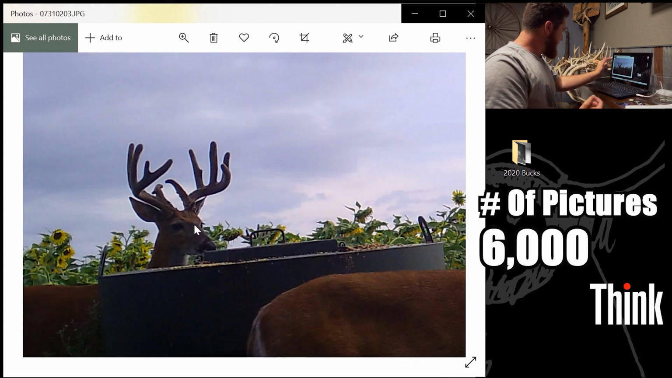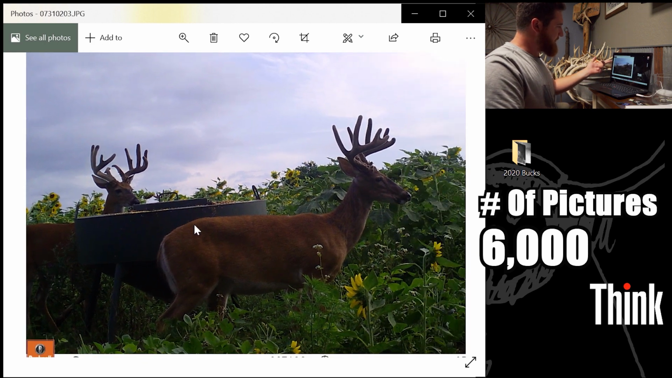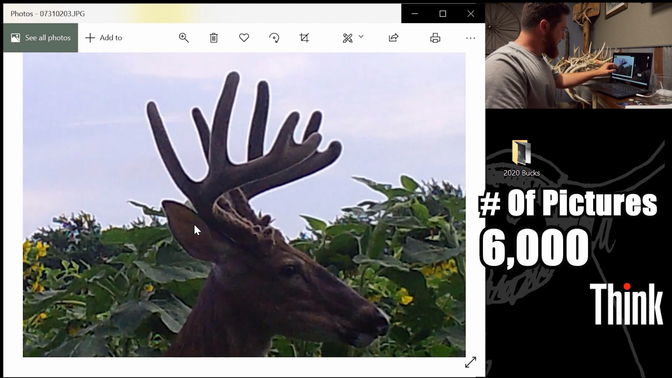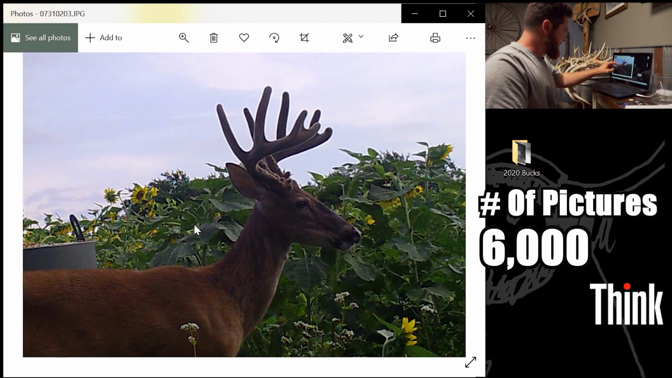Pretty standard. I don't know how old he is. I haven't got a good body picture yet. I'm guessing probably 4. I don't think he'll be a shooter this year, but he might. It's hard to say. Same thing with this buck. We won't name this one. This one's just pretty standard. We have a ton of bucks that look just like this, so I'm not in any rush to name this one or not.